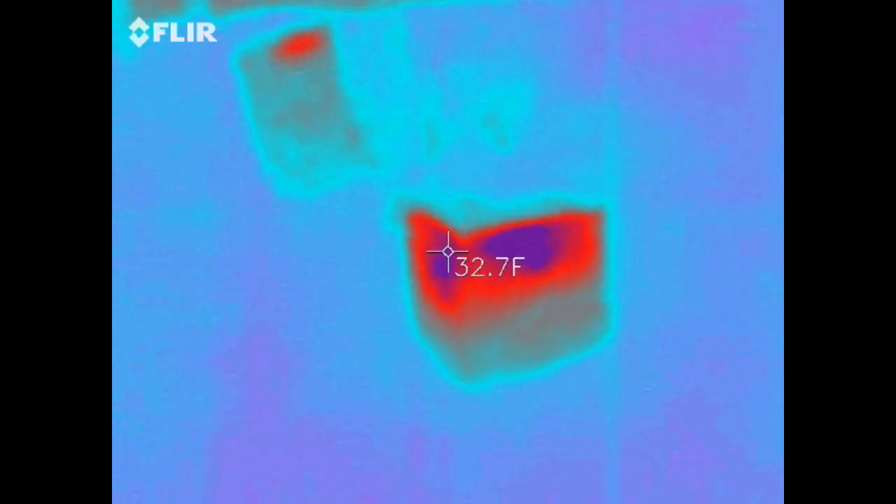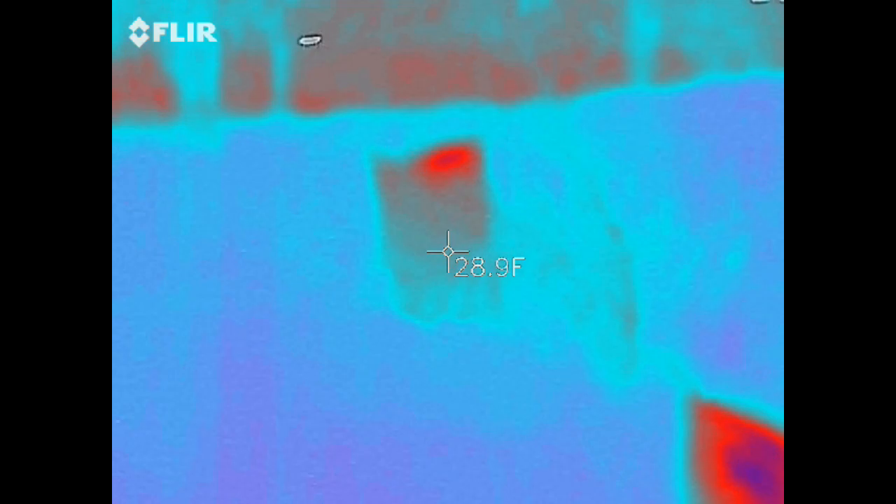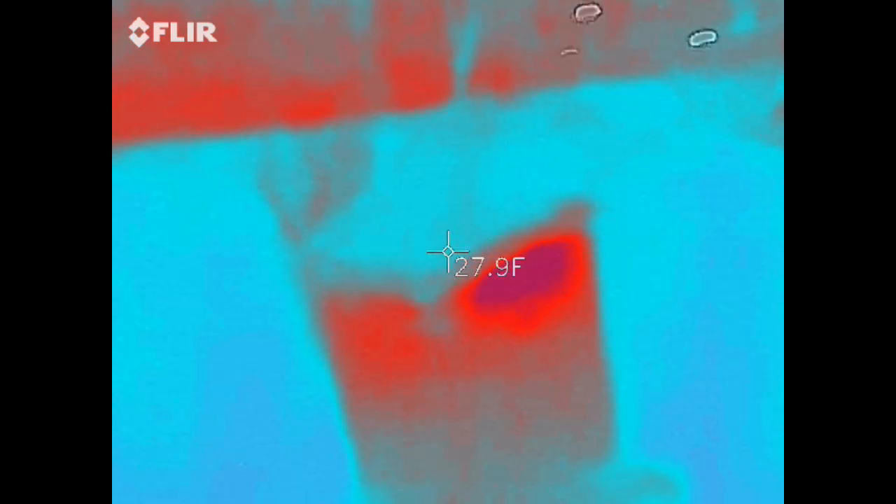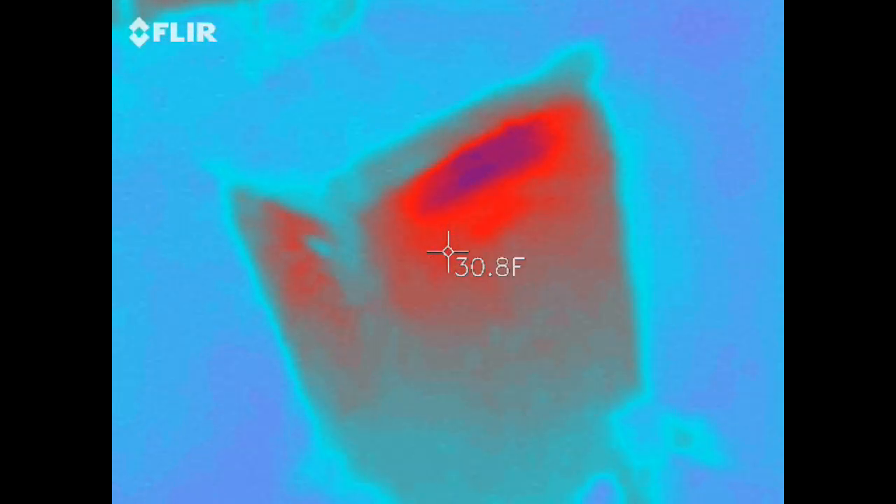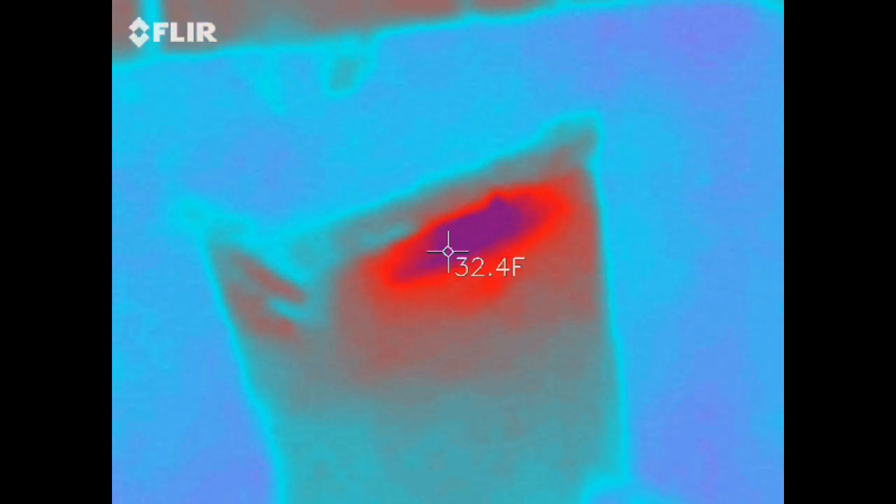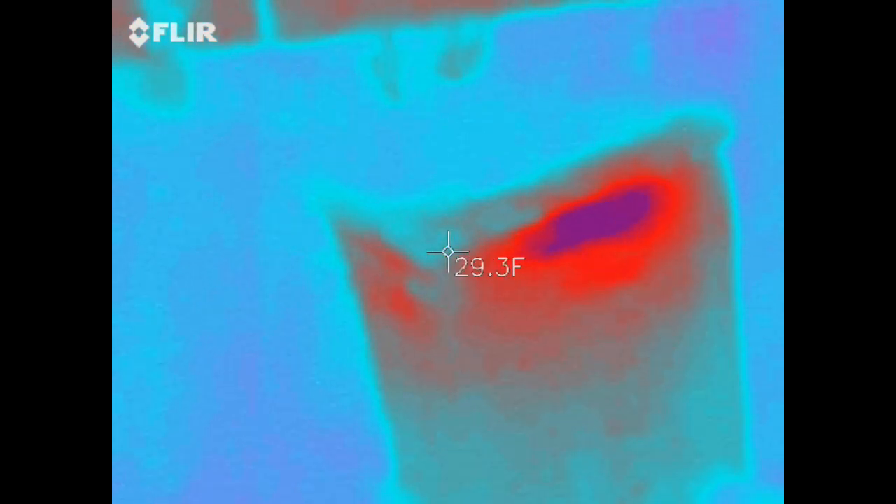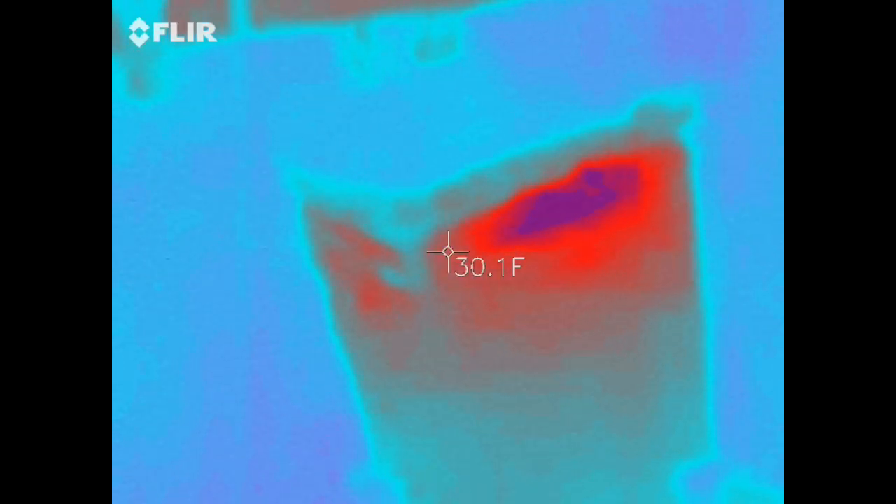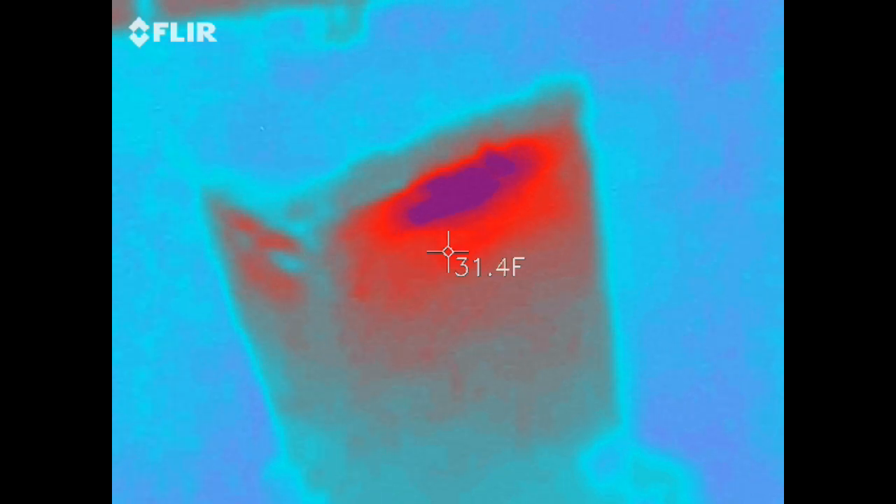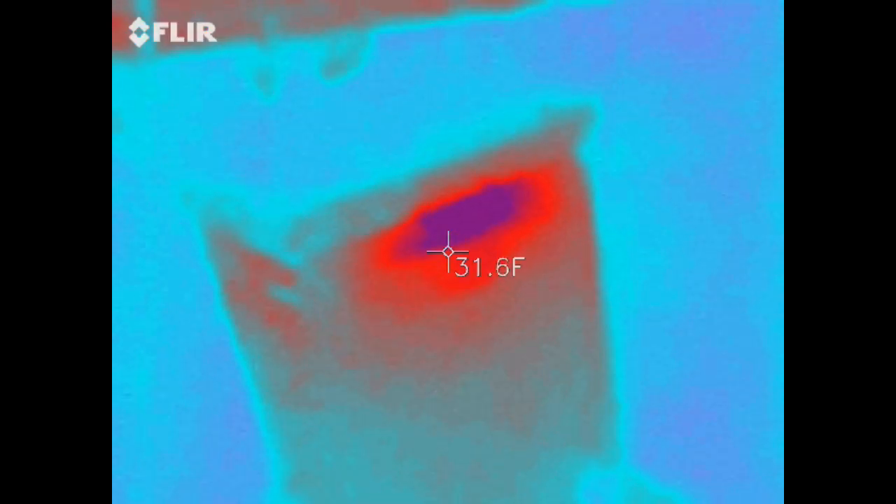And then next door is a 10/10, and you can kind of see that the bees are way up top there. This is a smaller colony, and they're taking down the sugar camp, or mountain camp I should say, sugar at the top.